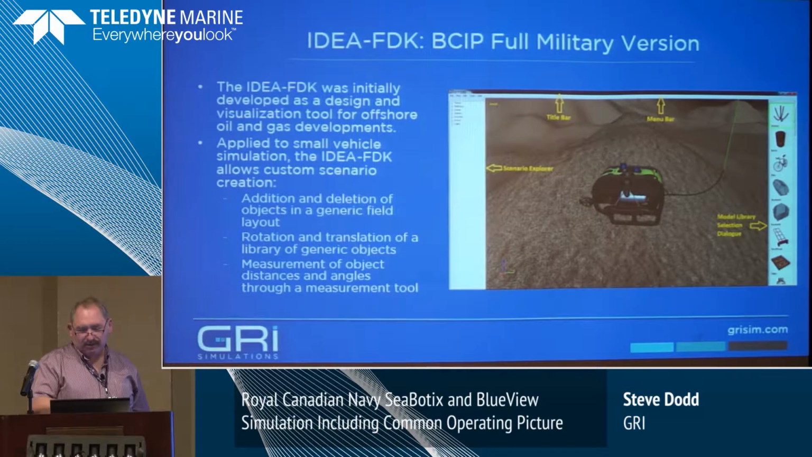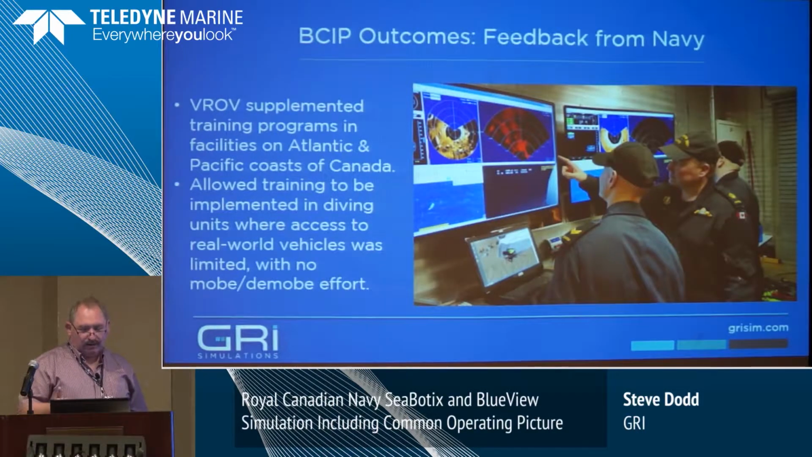So this system is something whereby you might put in the bathymetry for a port and the infrastructure and the piles and this sort of thing, and you could maintain a record of the infrastructure you're interested in. These are the actual pilots. They're using 2 systems. I think it's in the fleet diving unit.